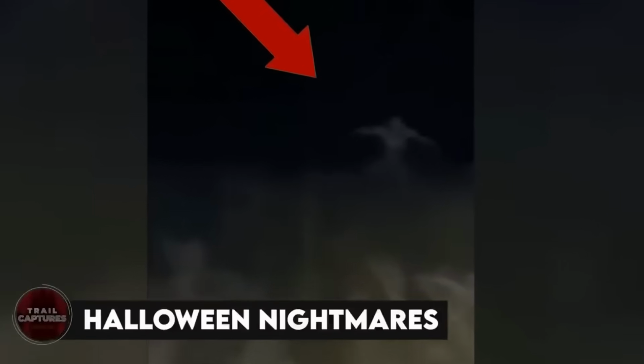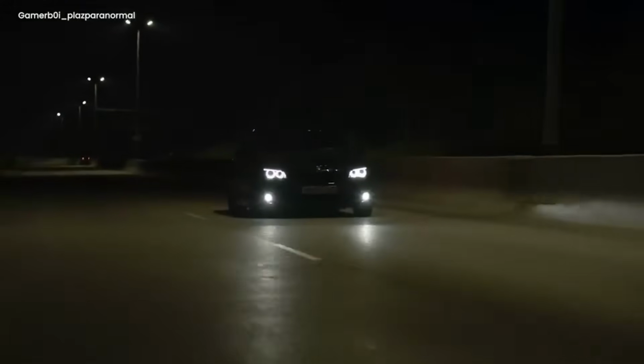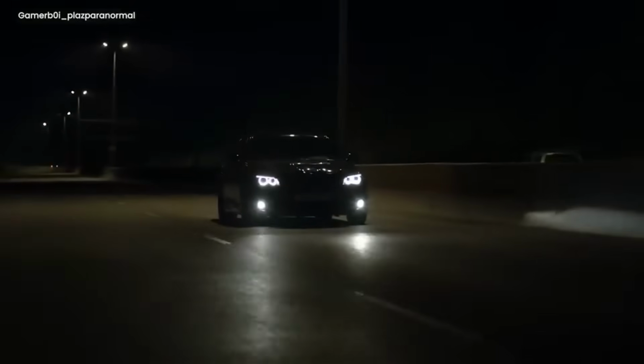Halloween nightmares. Let us dive back into spooky roadside incidents where spirits haunt you out of your wits and fear grabs you by your collar, leaving you in inexplicable situations. One such roadside incident occurred when a man was driving through a quiet road in the dark, and upon driving he was met by an eerie creature on the side of it.